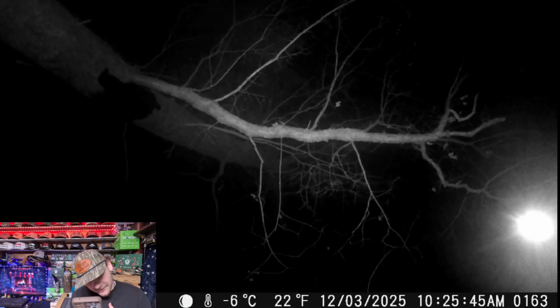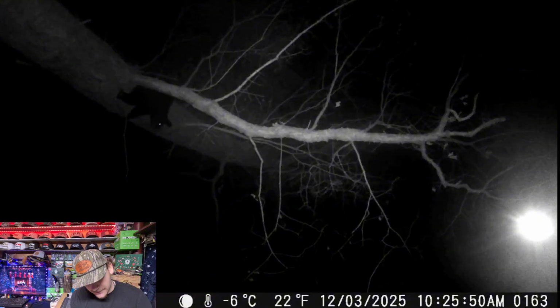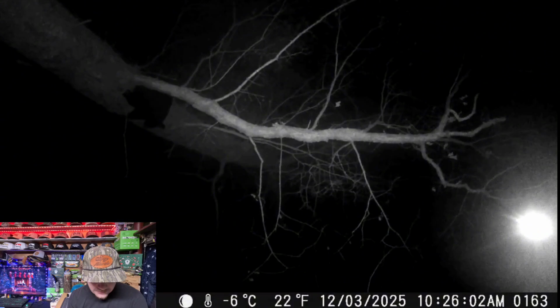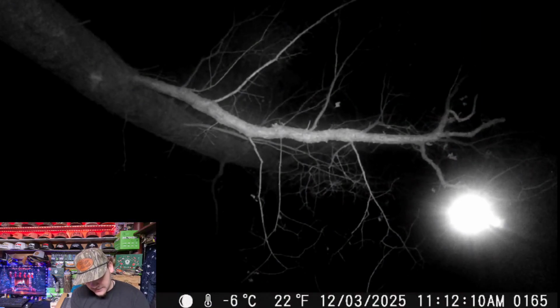And it looks like a baby's just climbing up the tree. Y'all can see the moon right there. Yeah, right there. Y'all can see him. And this is at 10:25. So this is a few hours later, 3 hours later. He's just climbing up the tree. Pretty sure that is the tree that I had the camera on, so they knocked it down quite a bit.